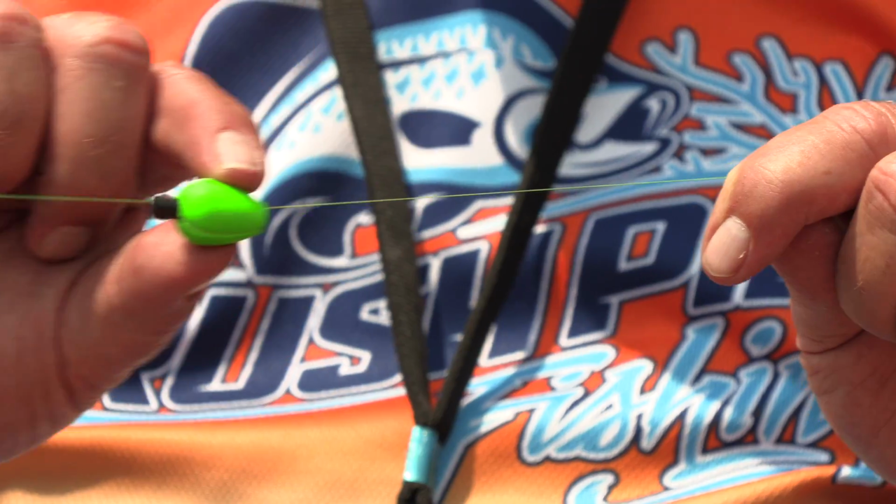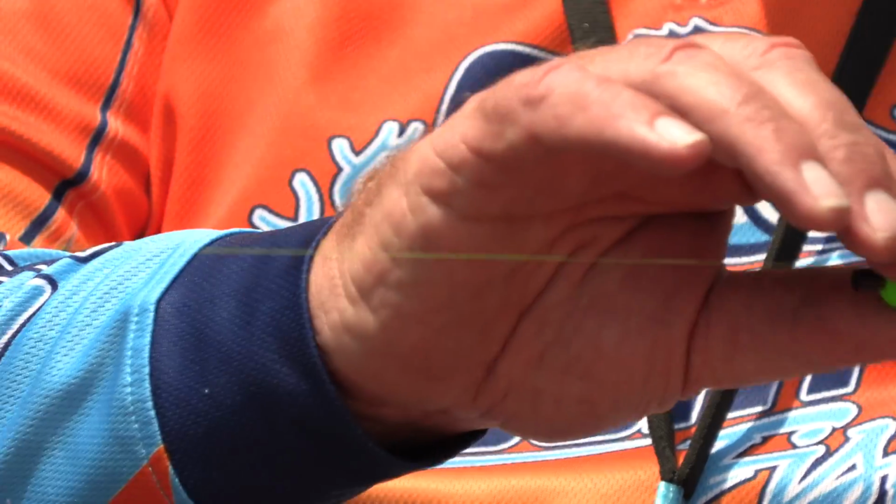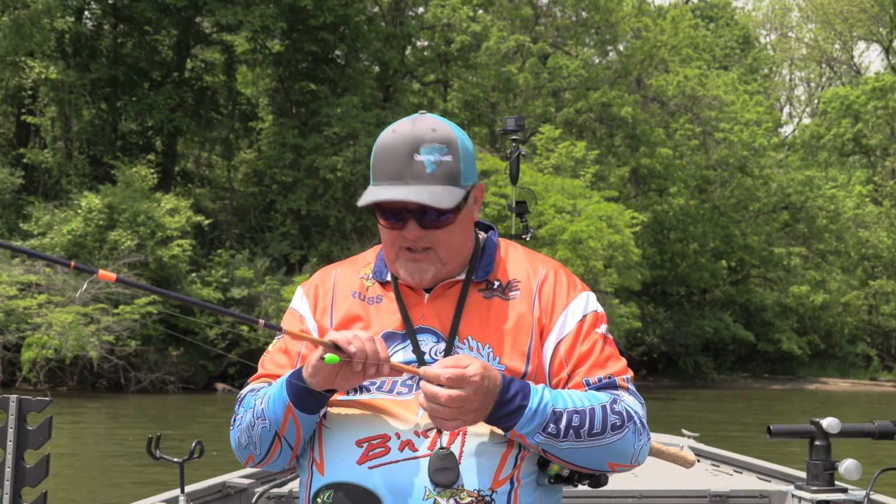Just a little tip that I think, especially like today, they were finicky. I think we're in a post-spawn actually, and seeing that little cork, it gives them a little less resistance, and I think it'll put more fish in the boat. So that's today's gear check.